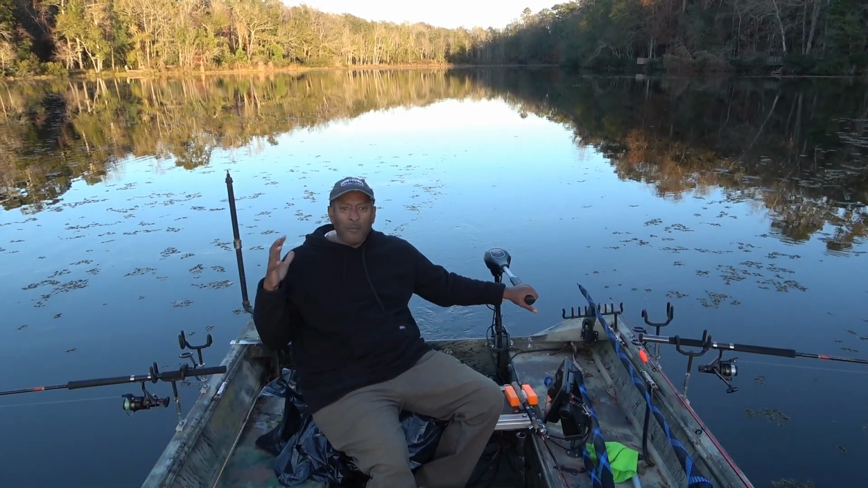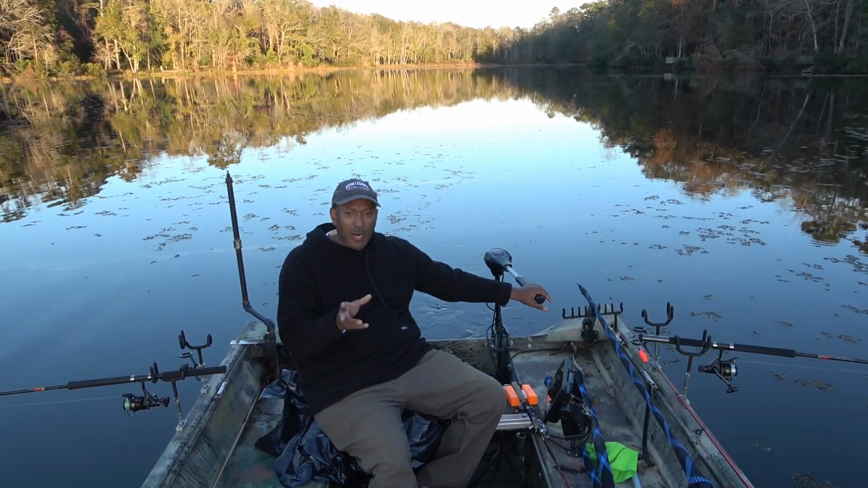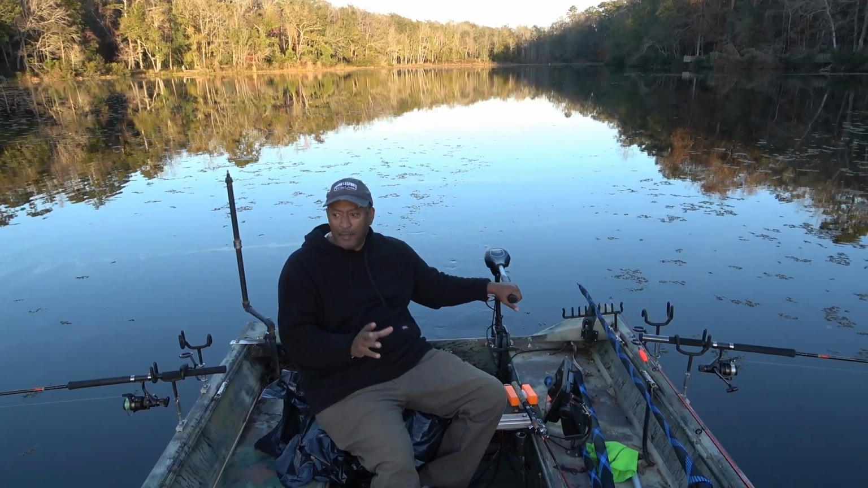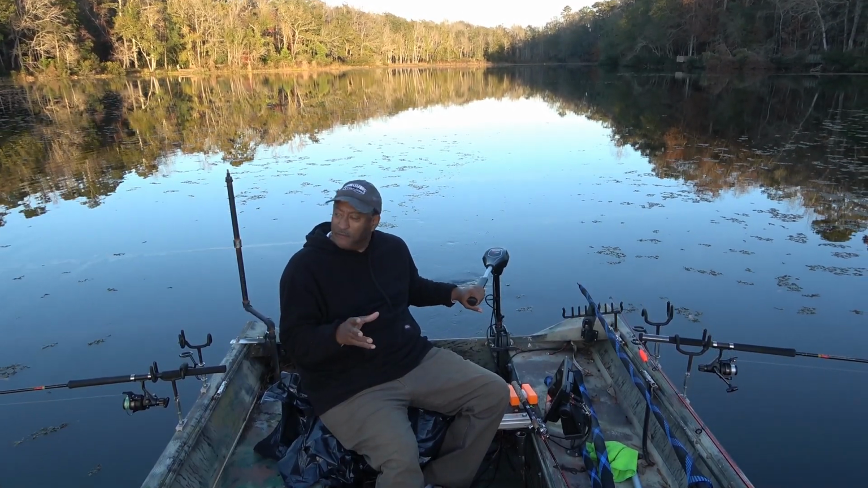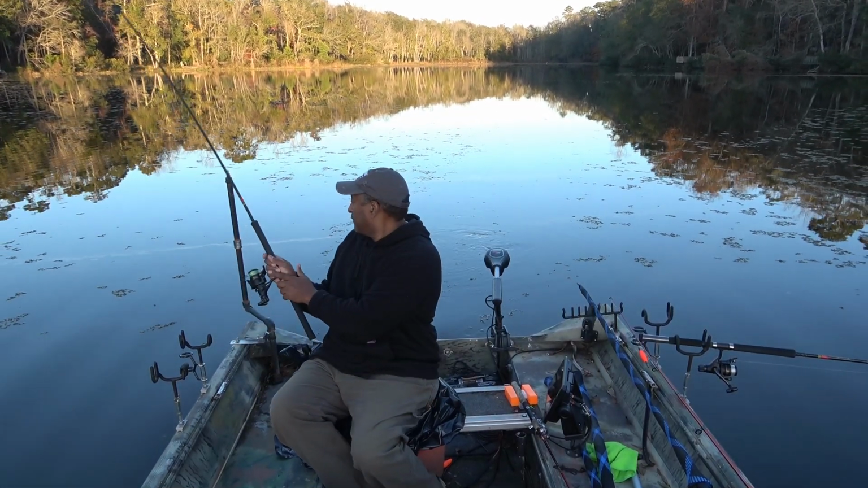As you can see, this swamp grass, I'm having to, as best I can, try to navigate through and around the swamp grass. It's a pain in the butt. I mean, there's areas I want to fish, but then I have to really navigate around this swamp grass.